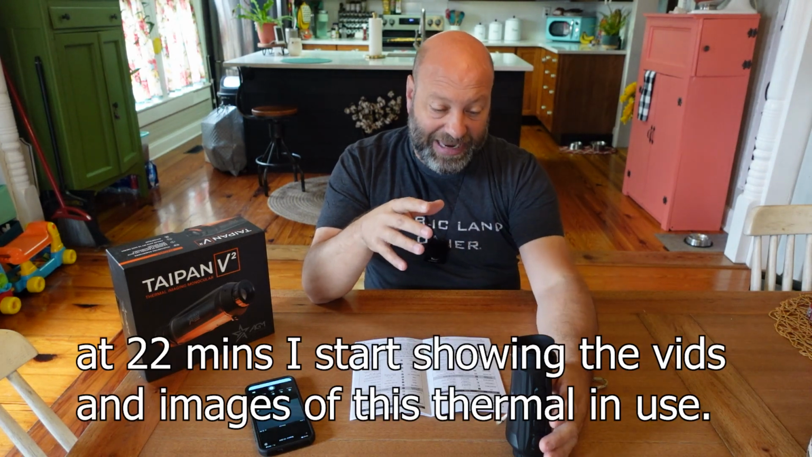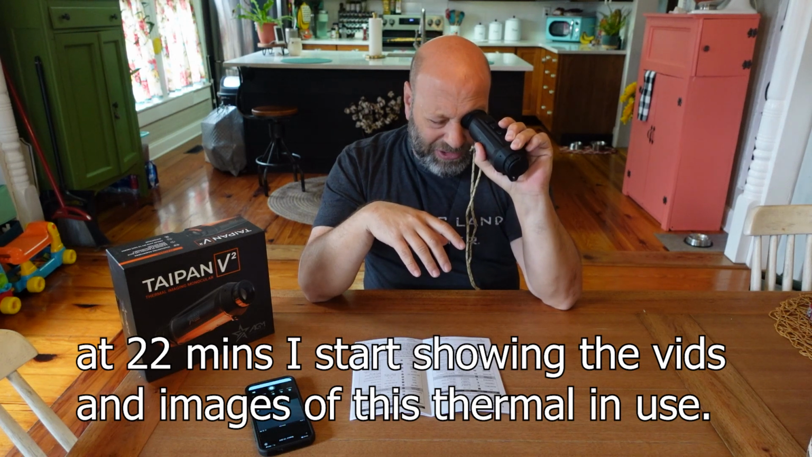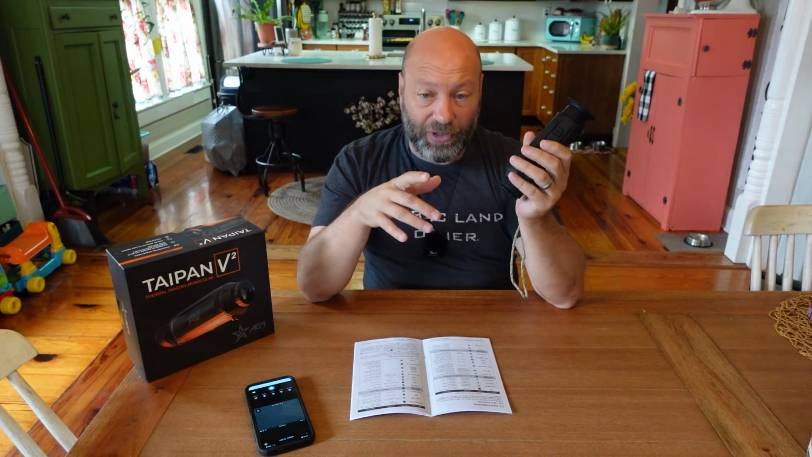The fact that this thing has, I'm going to turn this off now that we're done with that. So the shutdown takes 5 seconds, it's like, okay, come on, get her done, for it to turn off.